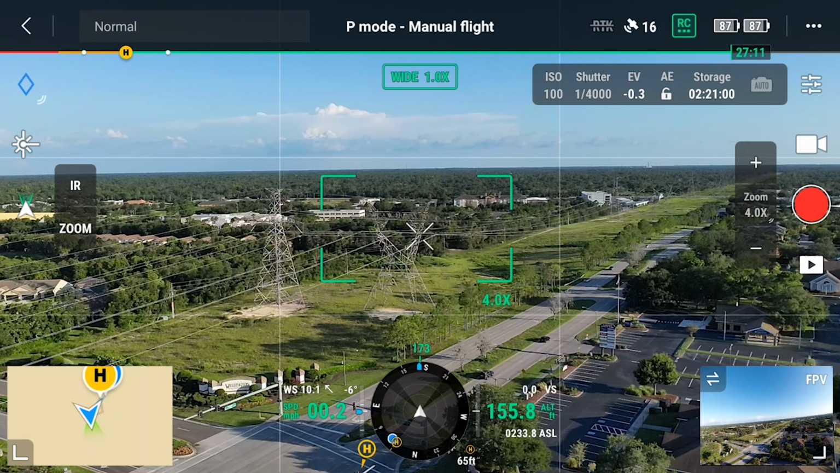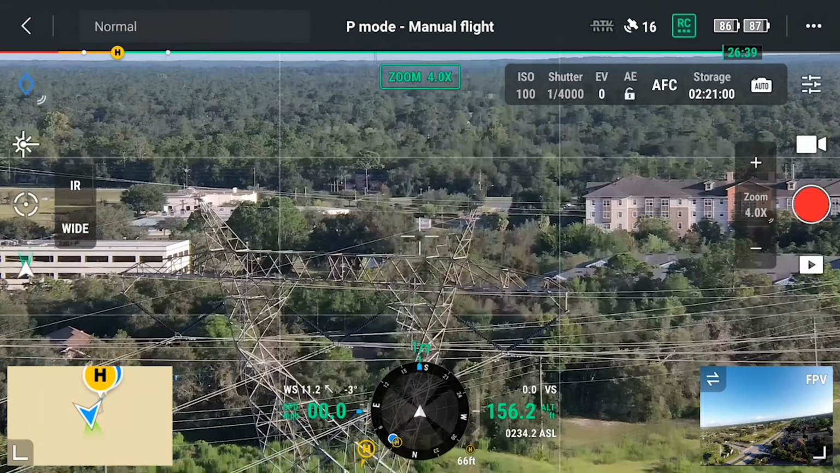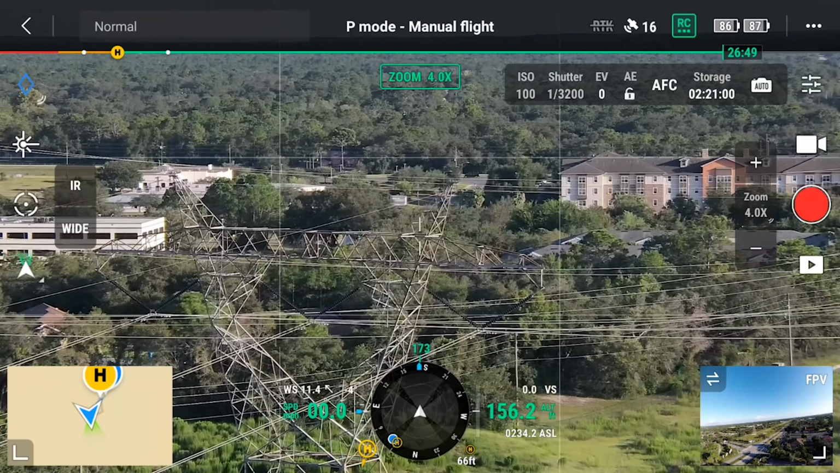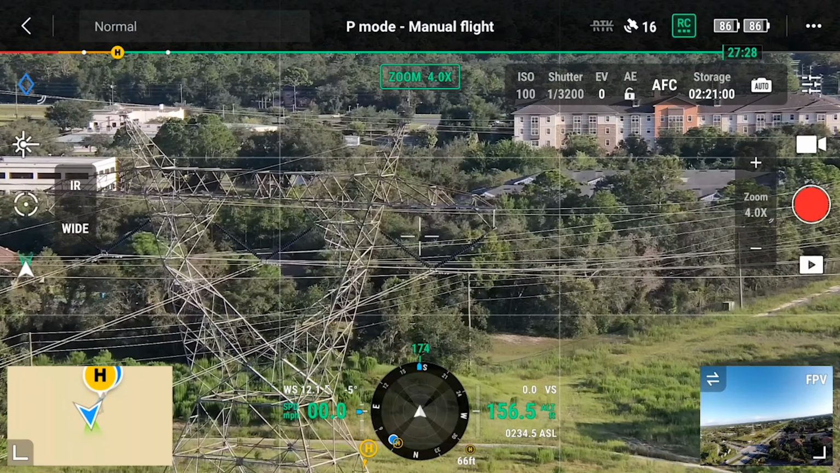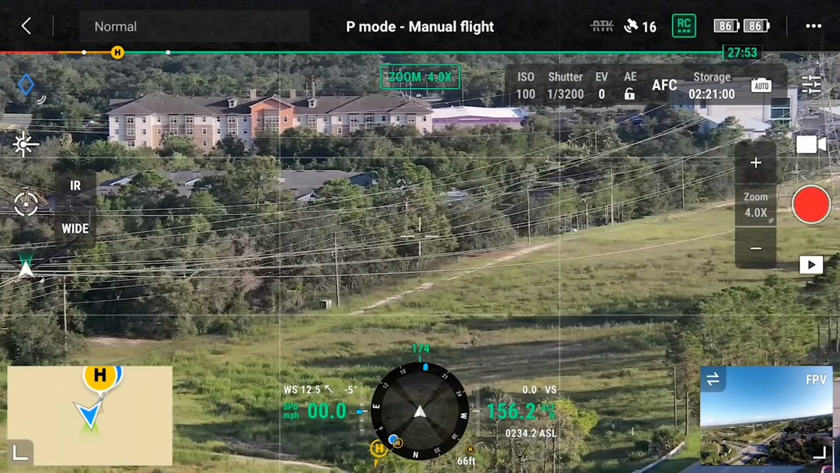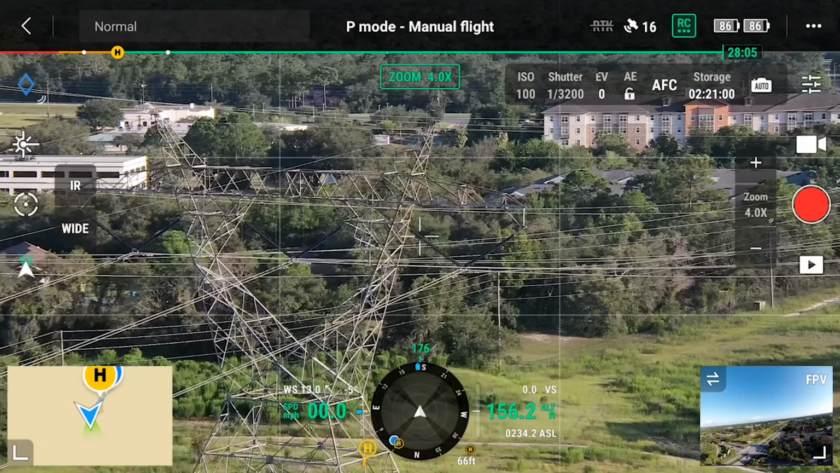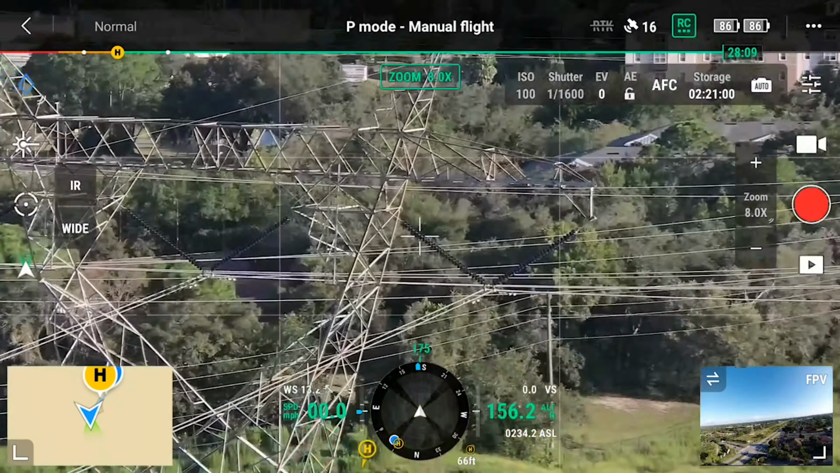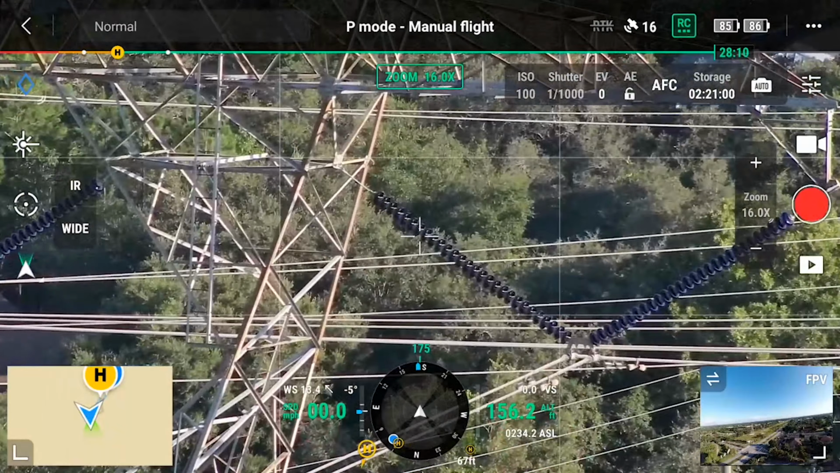Let's go ahead and flip over to the zoom. And this is at 4 times. And what we're gonna do is look at these insulators just to see how much detail we can achieve out of this sensor. So the insulators are actually right there on the right-hand side. We're gonna try to zoom into this a little bit more. So let's see if we can zoom. So now we're at 8 times. Let's go a little further. Now we're at 16 times.